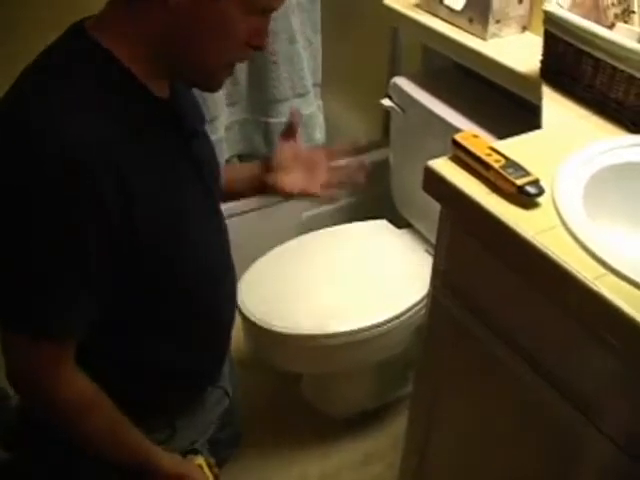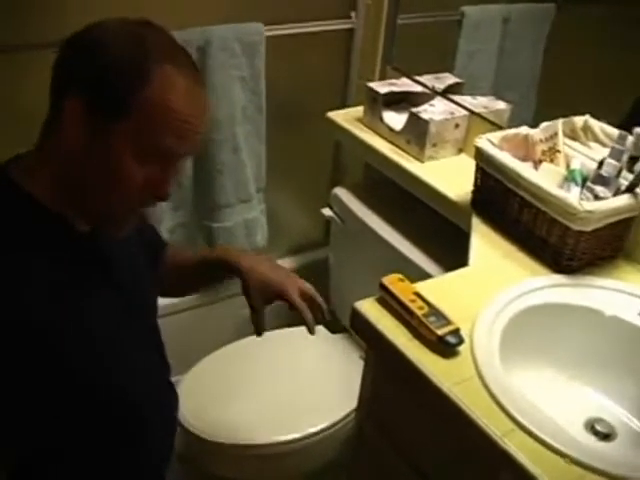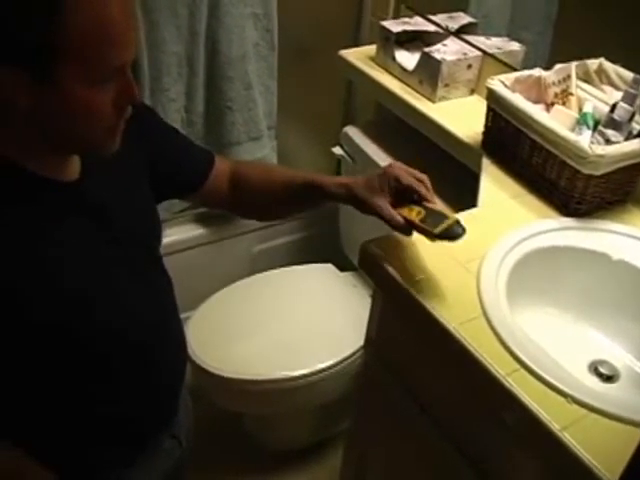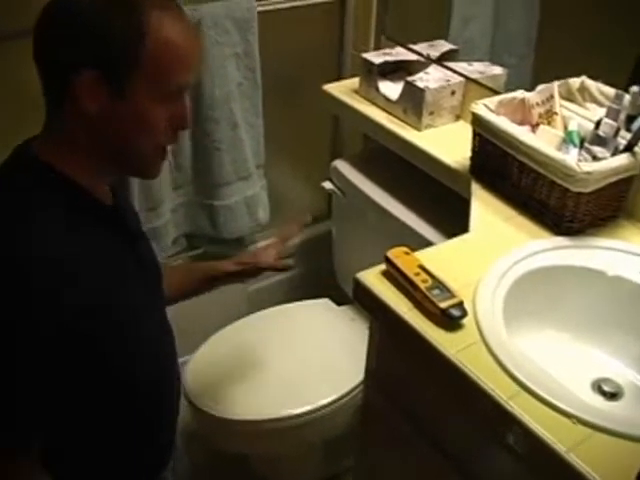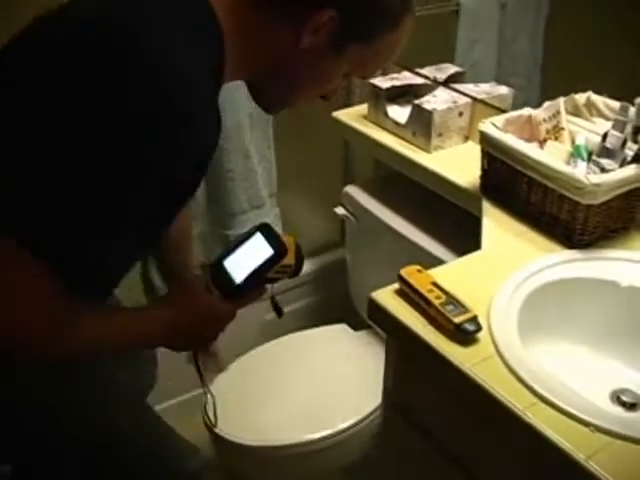And unfortunately, if you don't have a moisture meter, I'm not sure how you would tell if this toilet wax seal is leaking or not. If you have a moisture meter, great. If you have an infrared camera, even better, because you really don't want to be touching in any area around this carpeting. So around this one,